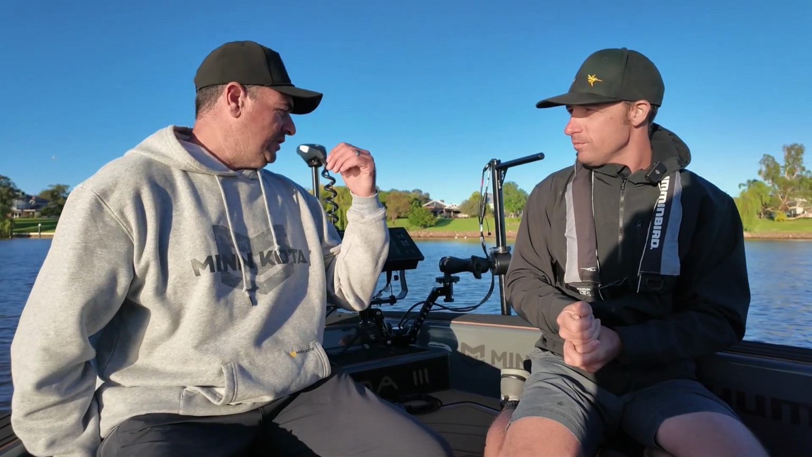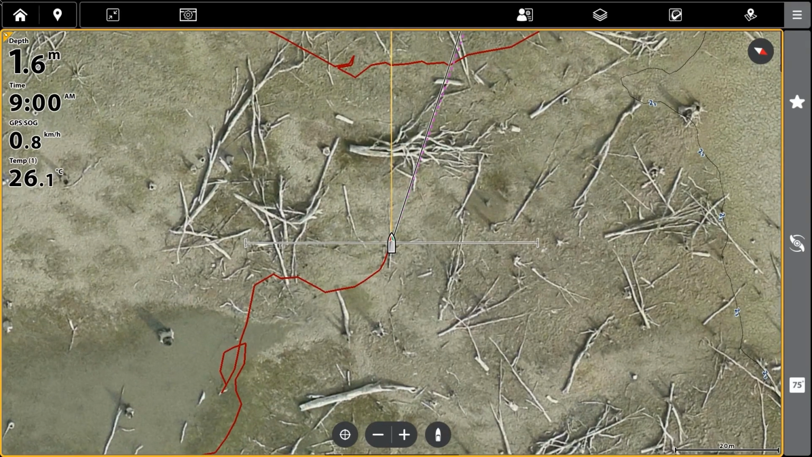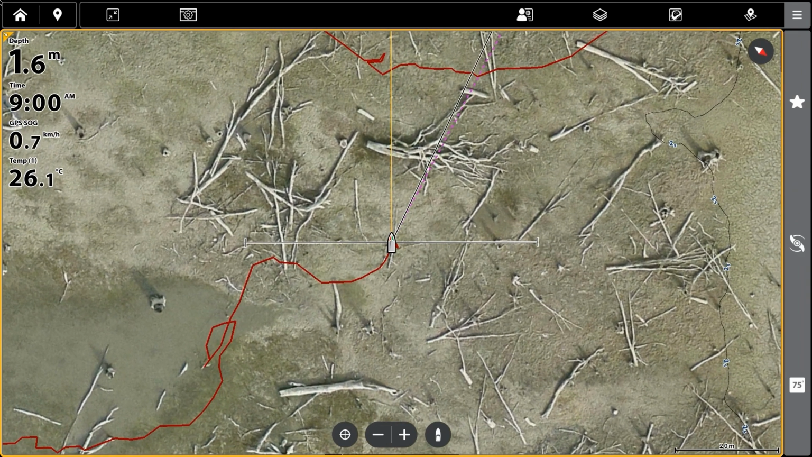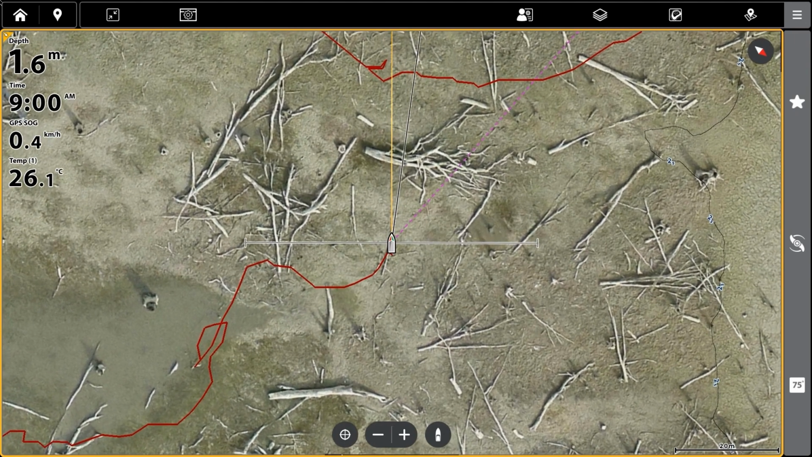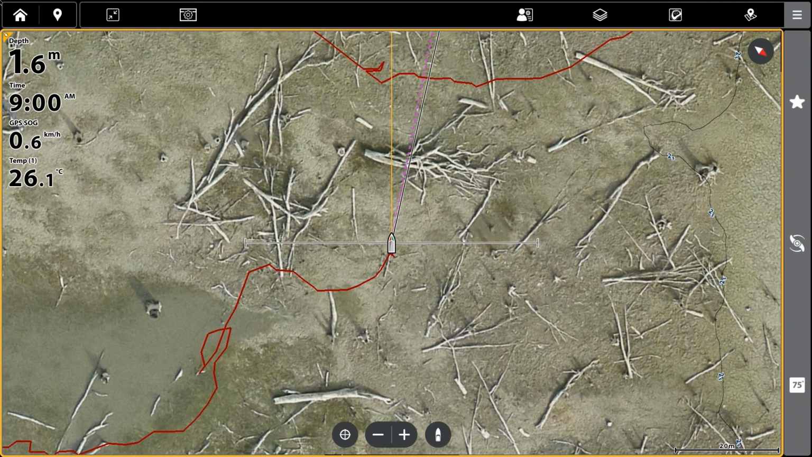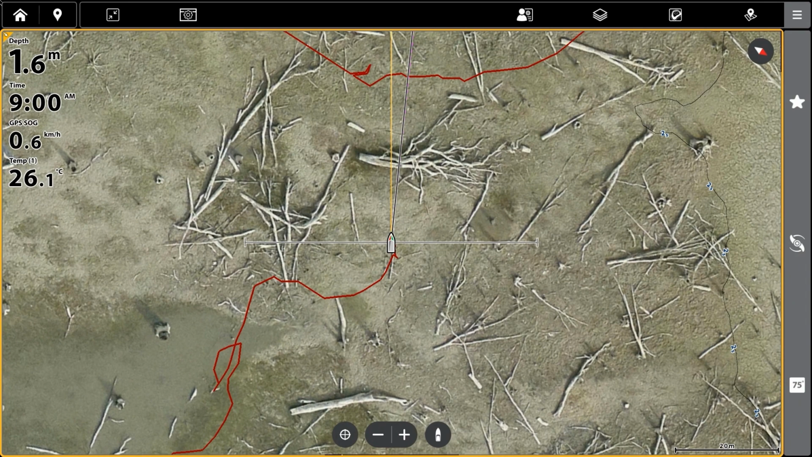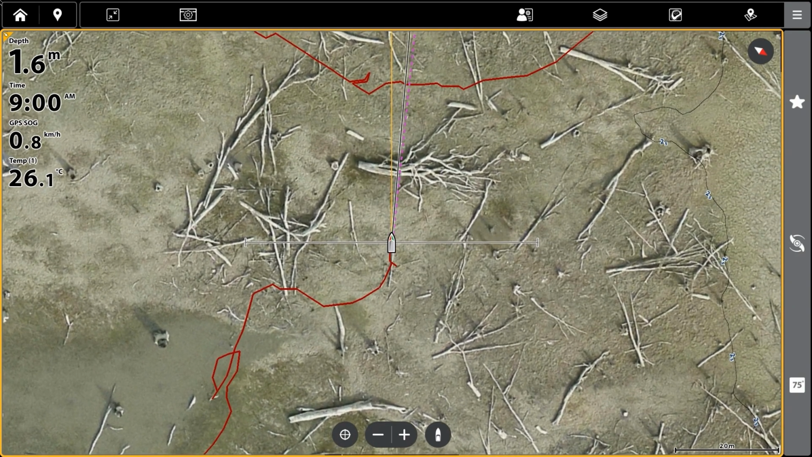One of the other good things I've been using the Minn Kota for, in the settings, you can set it so you can see the motor's direction, a line indicating the motor's direction. So you can line yourself up to snags and different things using that line, and it gives you that reference point from when I was fishing up through the snags yesterday. It gives you that reference point to go, okay, that's where the motor's pointing, so that's that snag there, so okay, I know where I am now, as far as casting, just using the map.